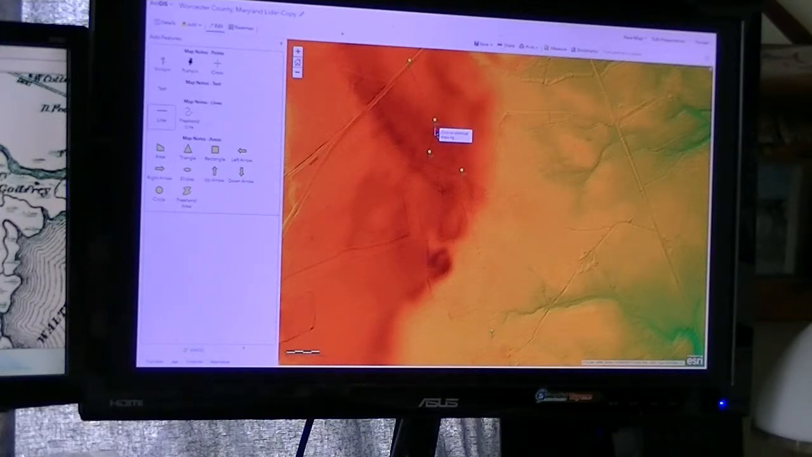Wished I could pick a different color for the line. It's very irritating that it's in red, because this is 40 foot above sea level, and that on the map is red.